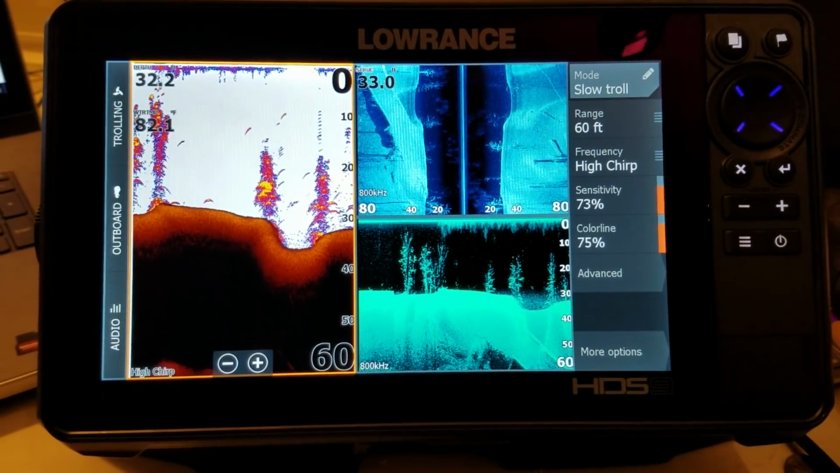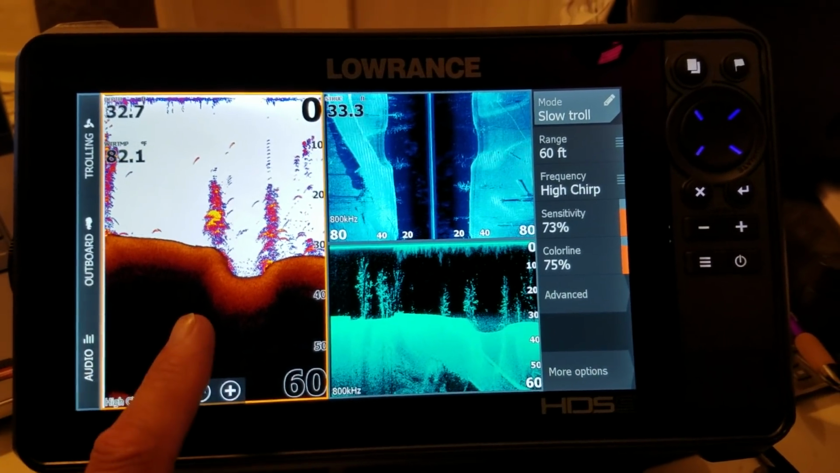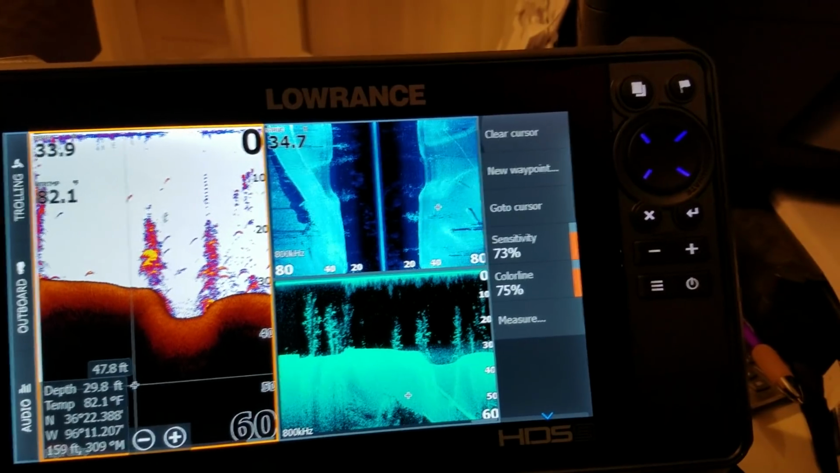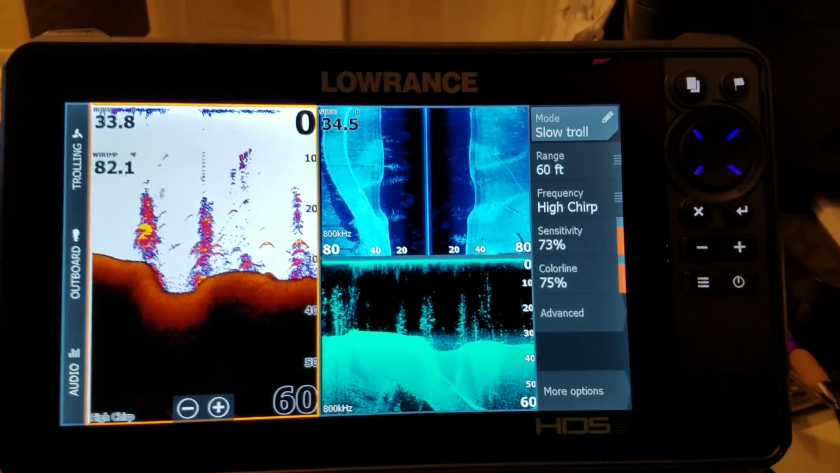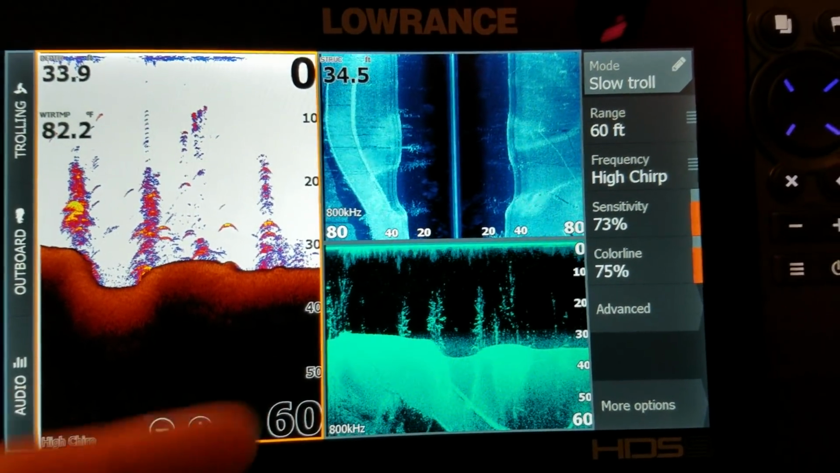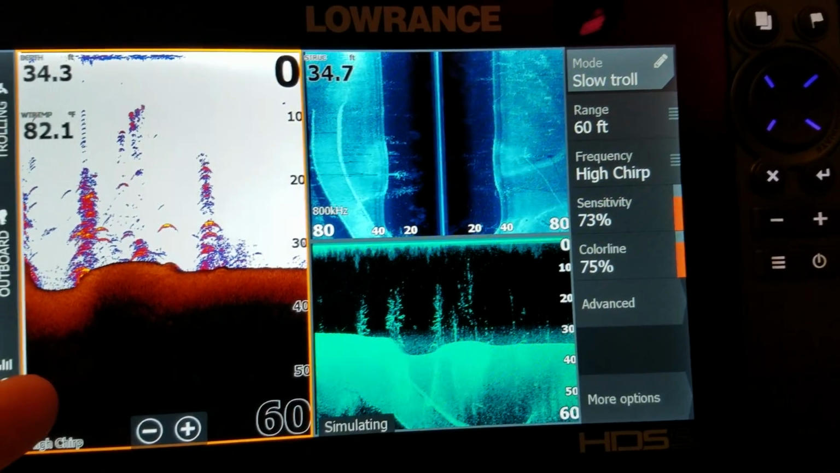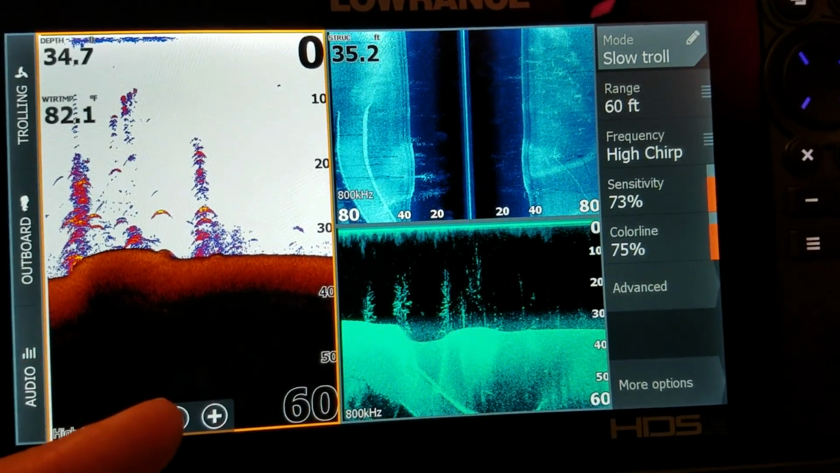So that's what it looks like in a split screen, of course. This is traditional overlay 2D sonar. You have side scan in a smaller window and of course down scan. The ability to do this is awesome because, as you can see if you look closer, you can make the relation between the side and down imaging and then the 2D sonar with the surrounding structure.